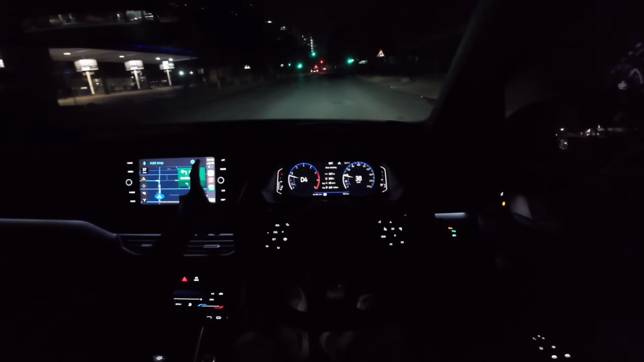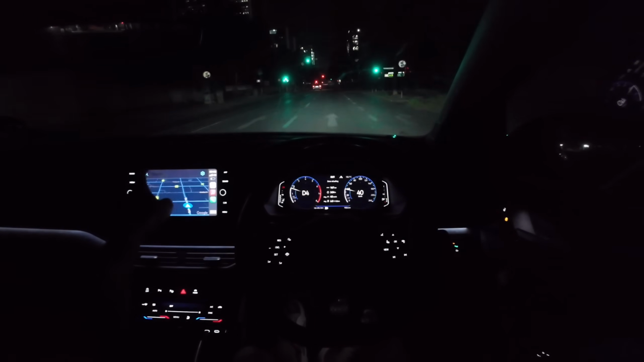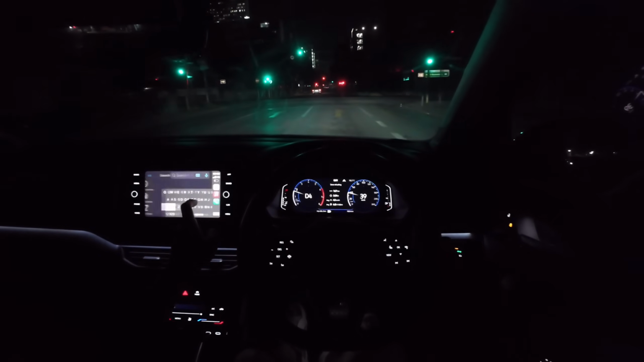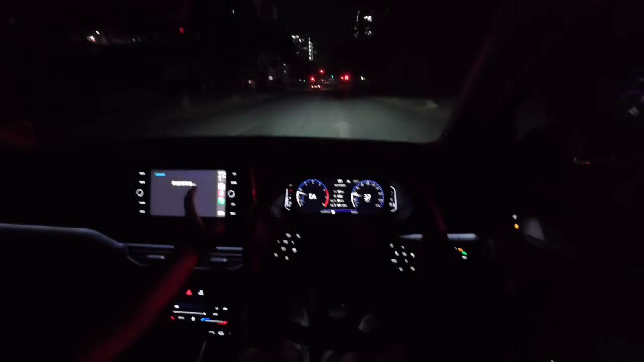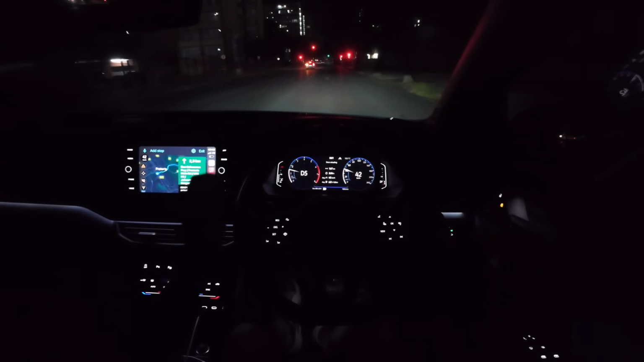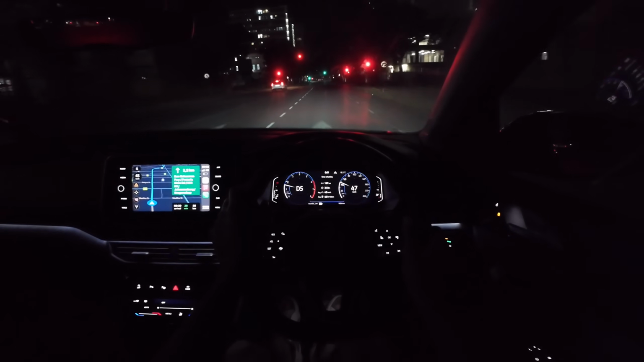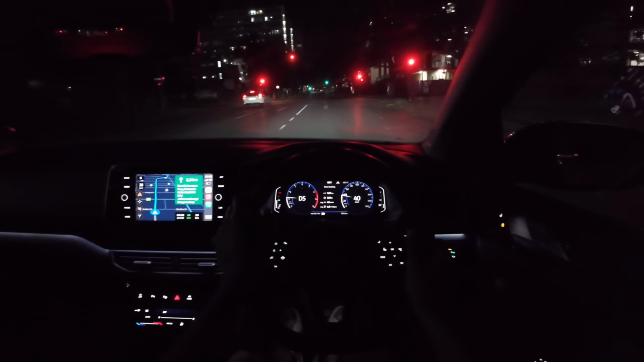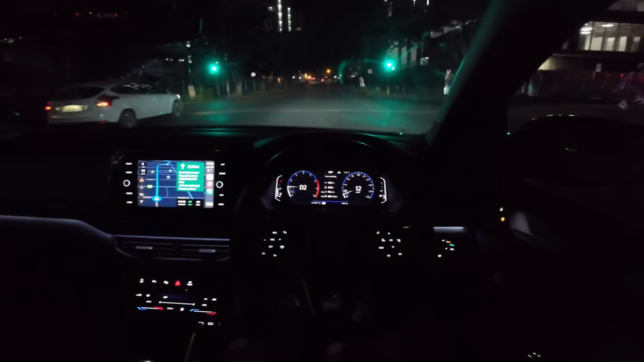Oh, actually forgot something. I hadn't yet set the navigator to, there we go. 29 minutes till we get home. Okay, now we're on the right track.